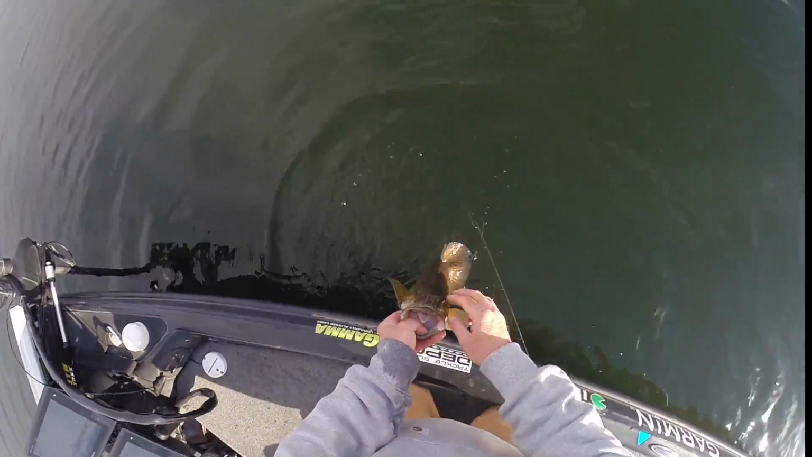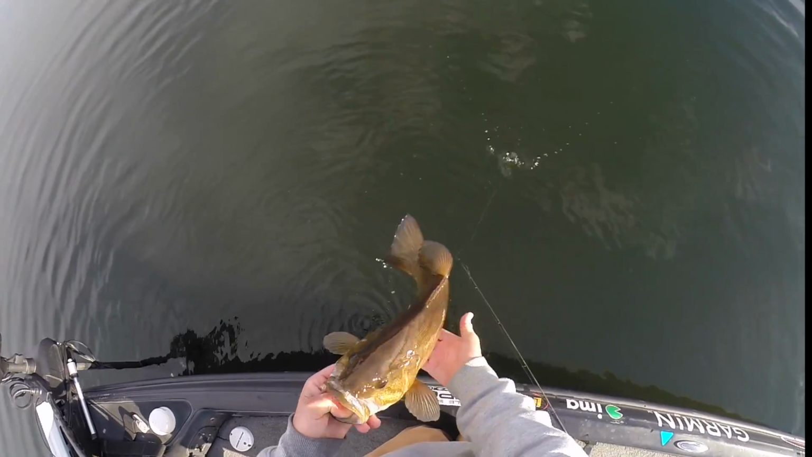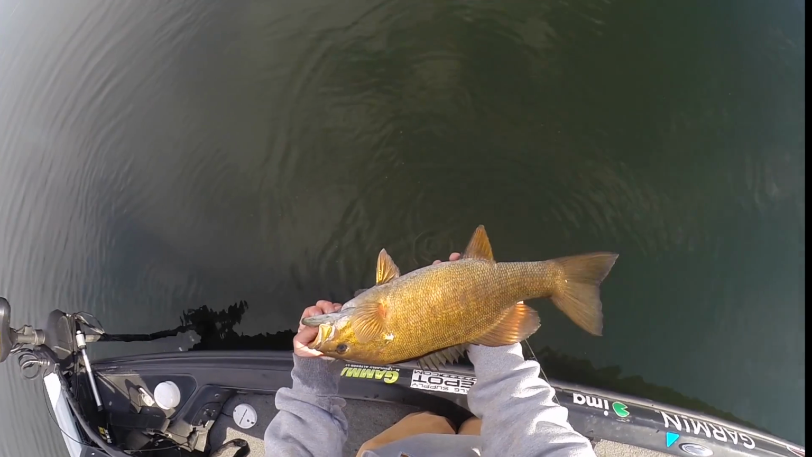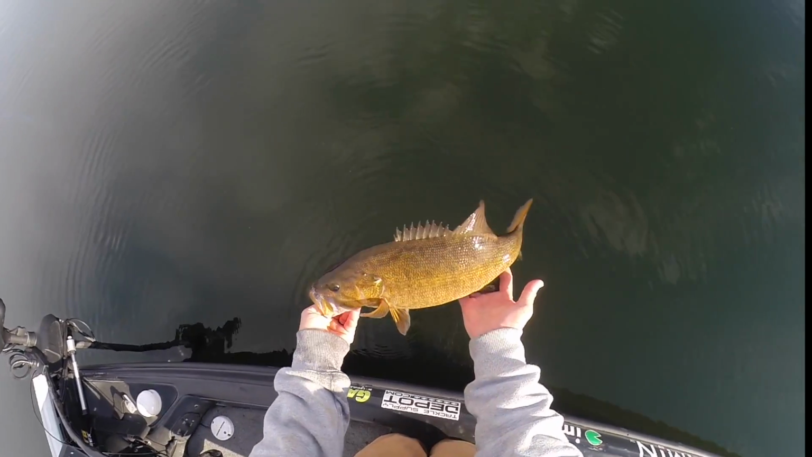Got him. Nice one, man. Barely hooked. That's the importance of having that light action rod. Another solid fish, man. What a big, big frame smallmouth. I mean, that thing is fat. Just totally awesome.